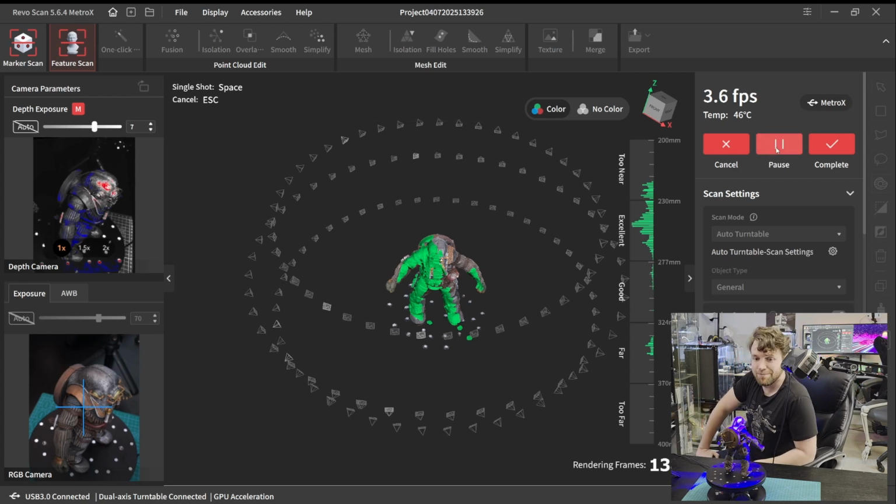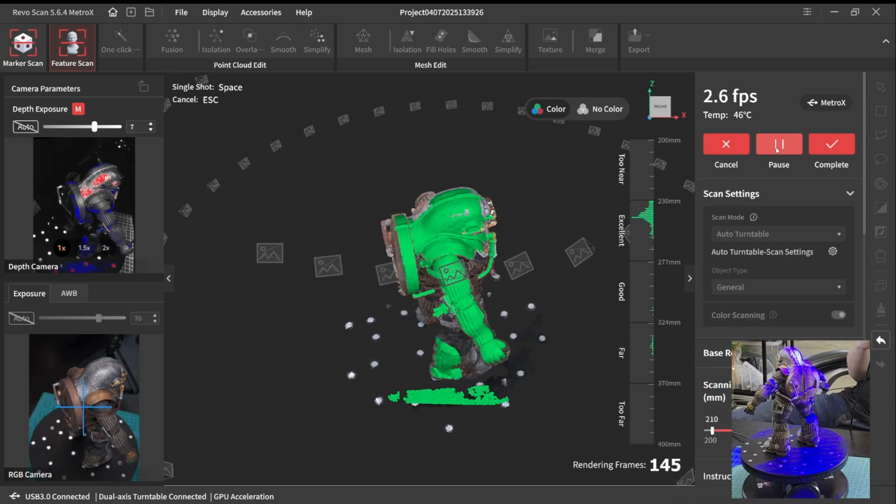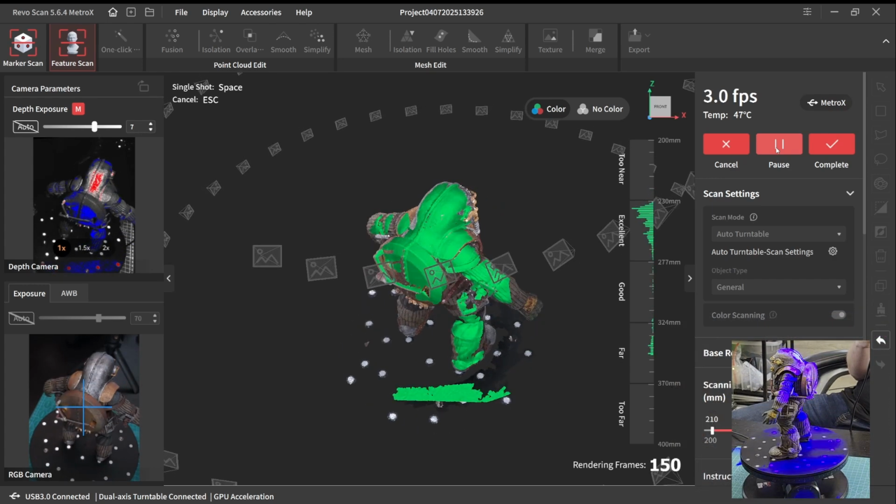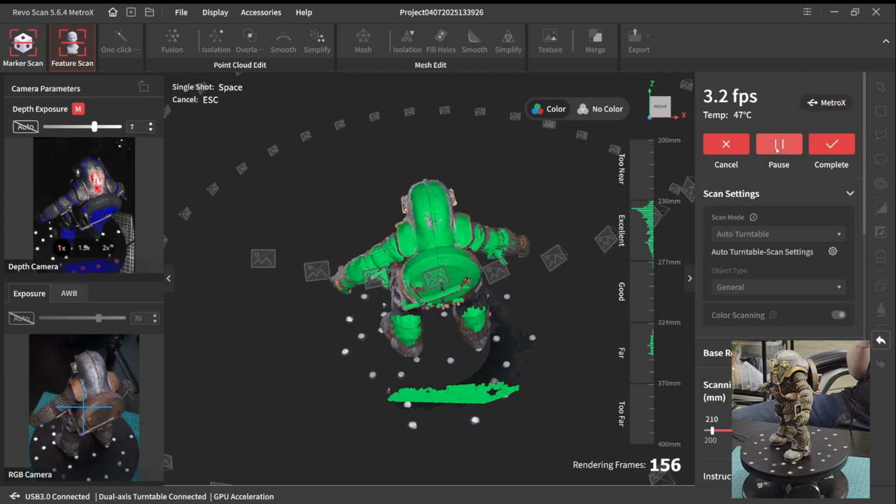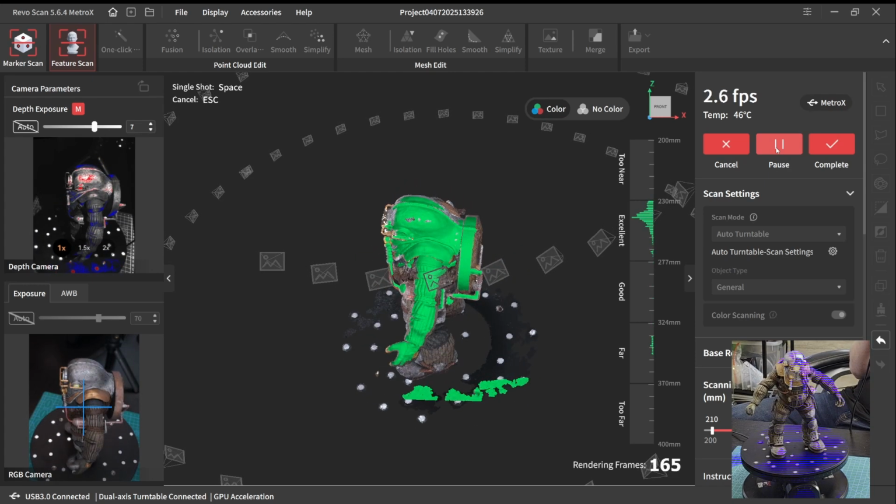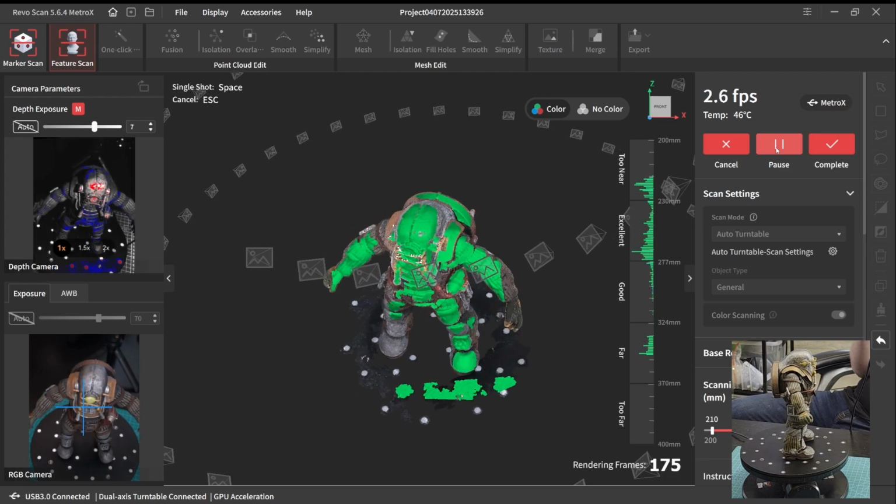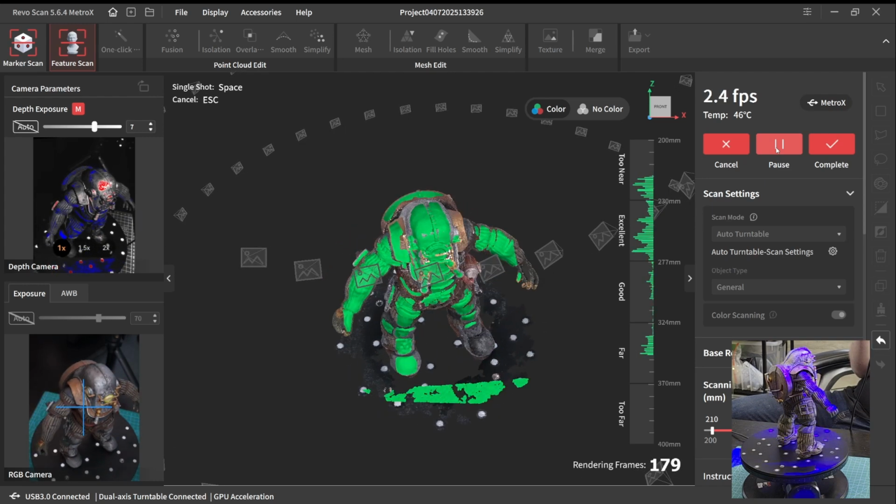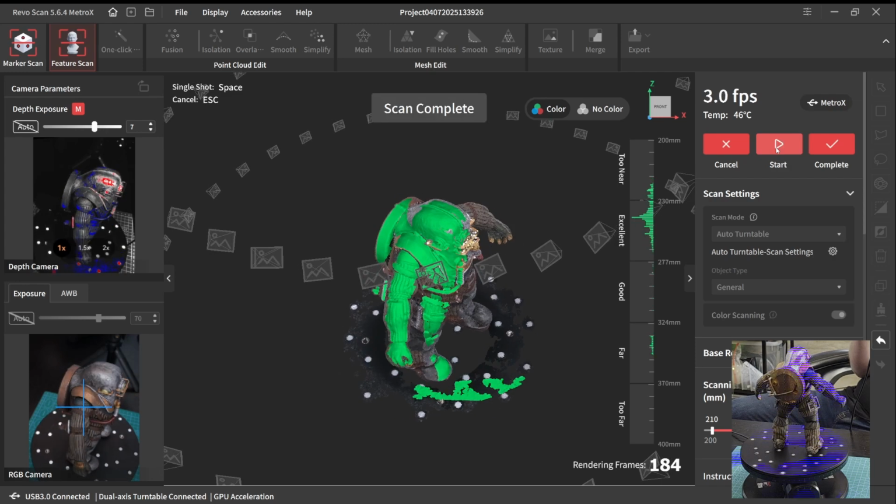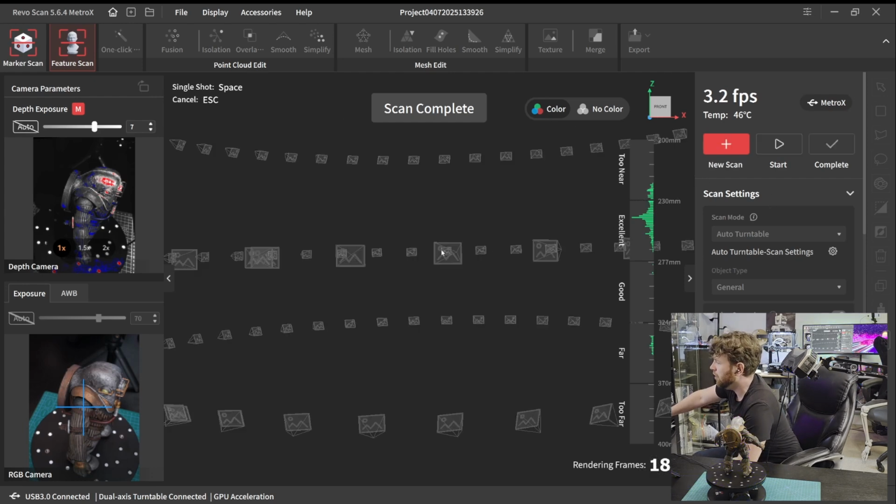Go. All right. Pretty easy. Let's go ahead and hit complete here and see how our point cloud looks.